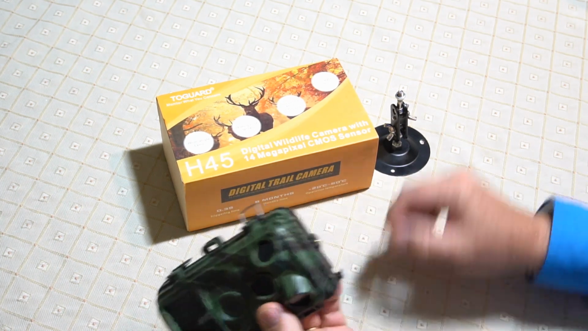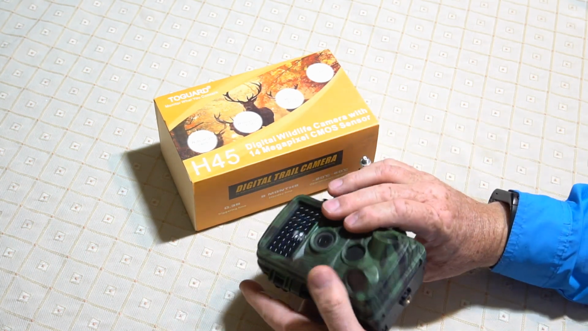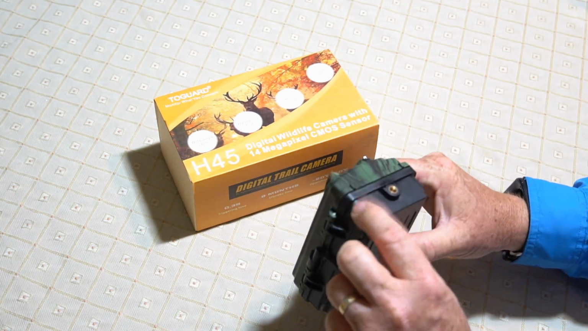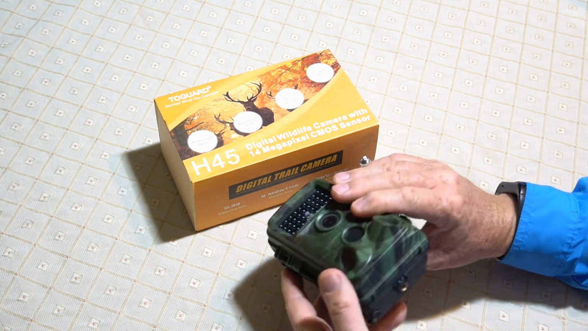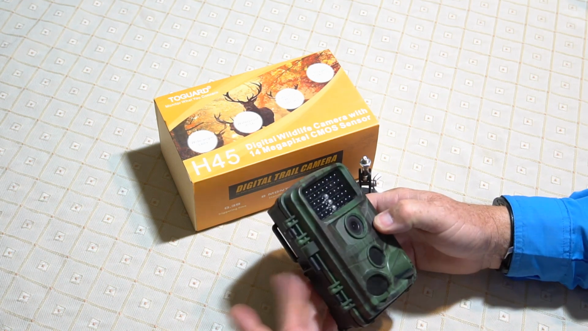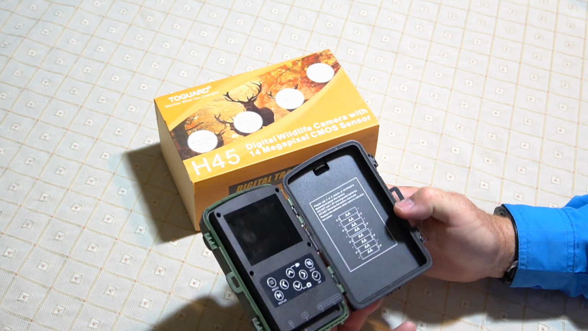I like the little camera. I love these little bases that they've come out with. So much better. It's got a little auxiliary port here if you want to put some kind of external power to it, but I don't know why you would, since the batteries last so long in it. It's just a good little camera.